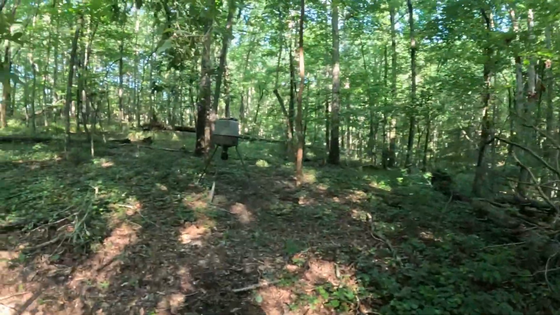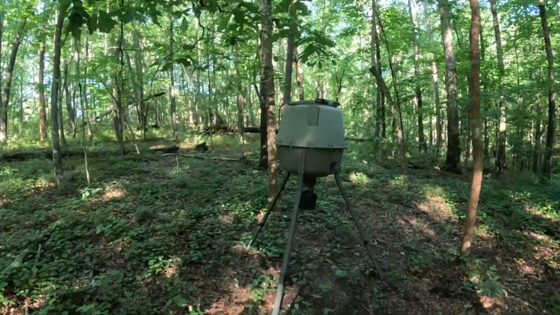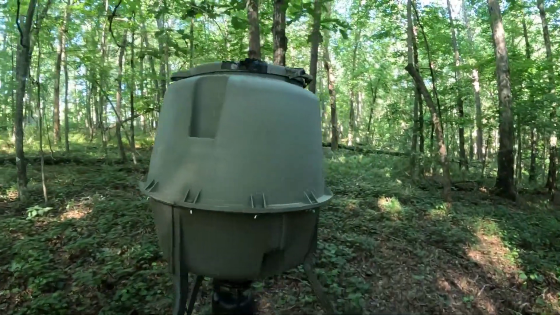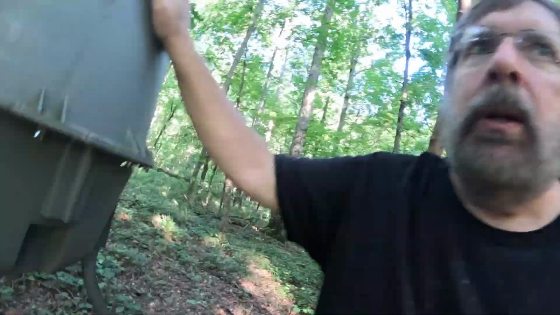I think what I'm actually going to do is take this thing down. Not today, but looks like my repair worked okay. But there's a little left in it, but not much. So let's get these cameras up and I'll see what came around here. I know that I saw some deer back here. I don't know what they were, but let's find out.